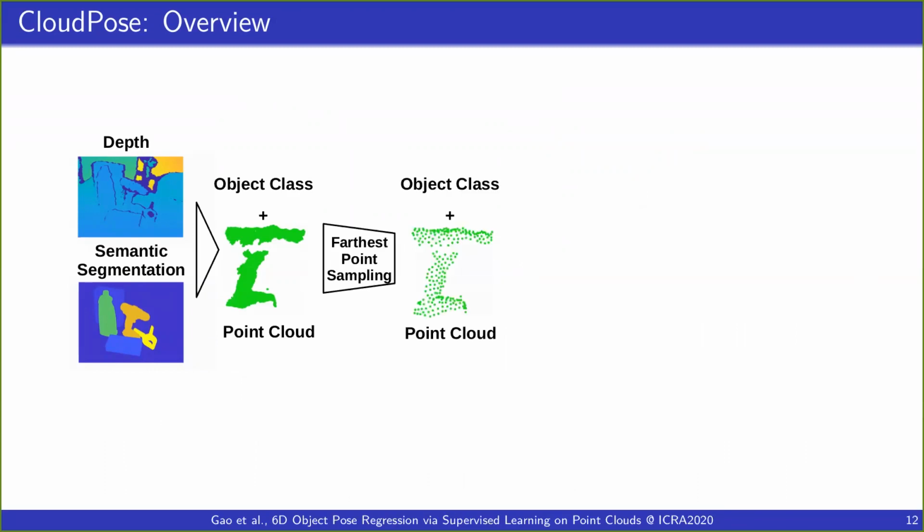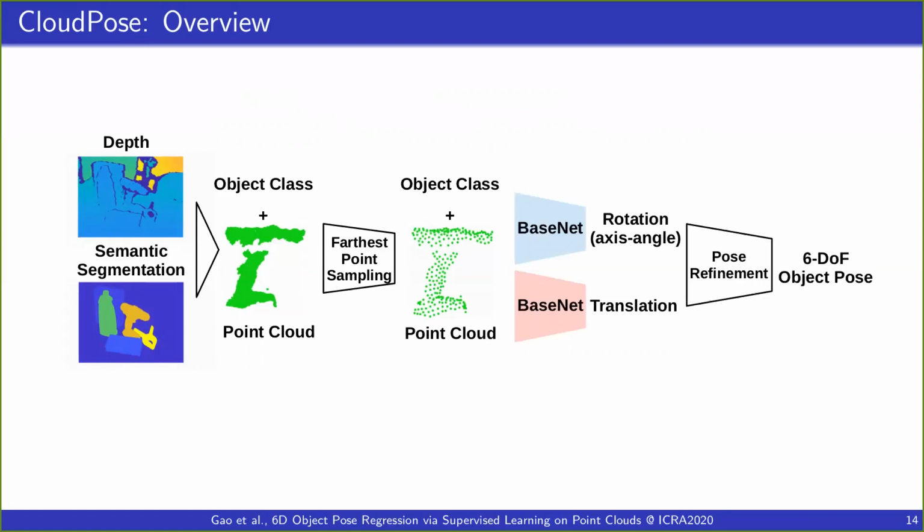We use farthest point sampling to get a downsampled version of the segment and feed it into two separate networks for regressing rotation and translation. The rotation and translation are further refined with geometry-based optimization to get the final 6D pose. Overall, it is a very simple system.